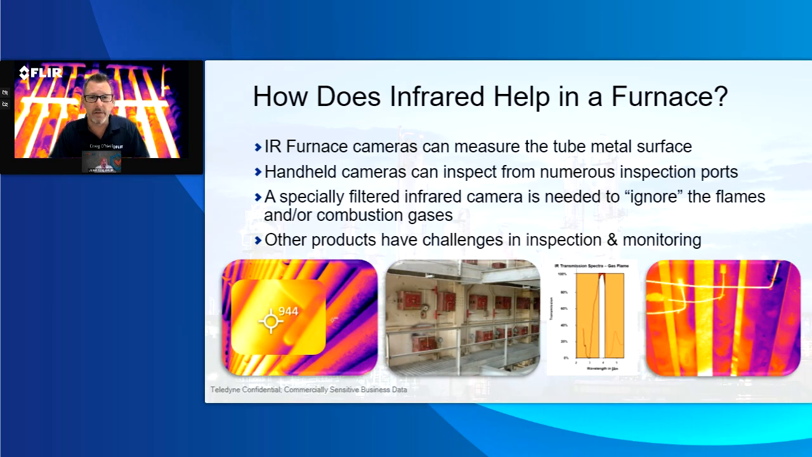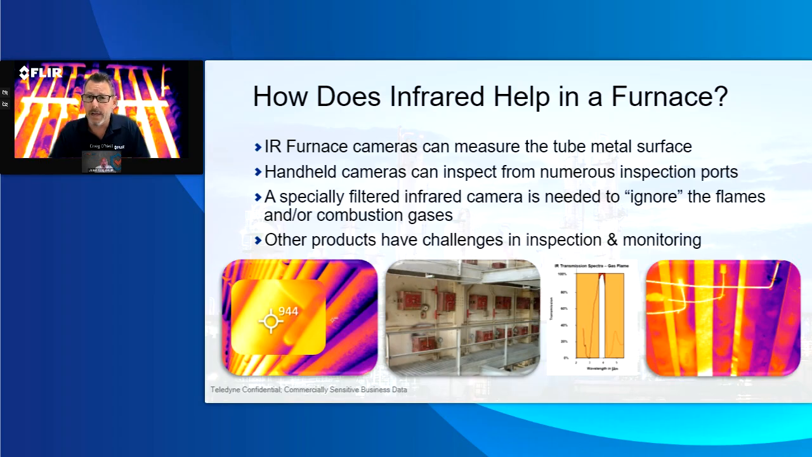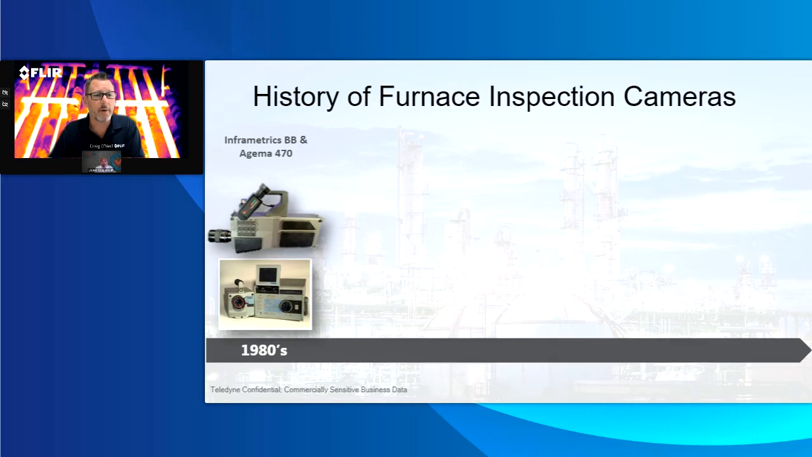And then you can see the image on the right. You've got the inside of a furnace with an infrared camera showing the difference in temperatures that a thermocouple may inspect. It shows that if you have other technologies inside of a furnace, it could be a bit challenging to get in there and get a true visual experience of what's happening. But before we get into that, maybe I'll go over the history of the cameras.